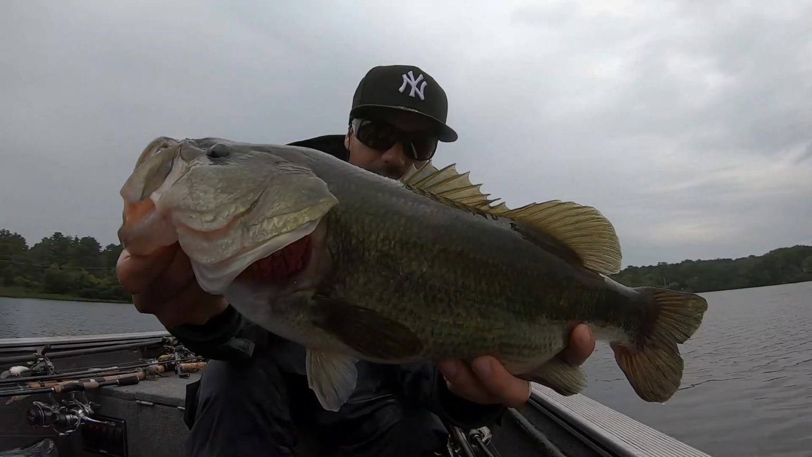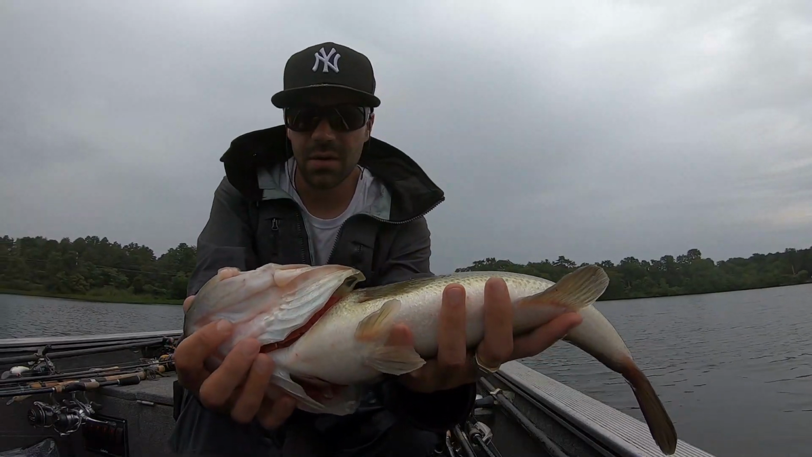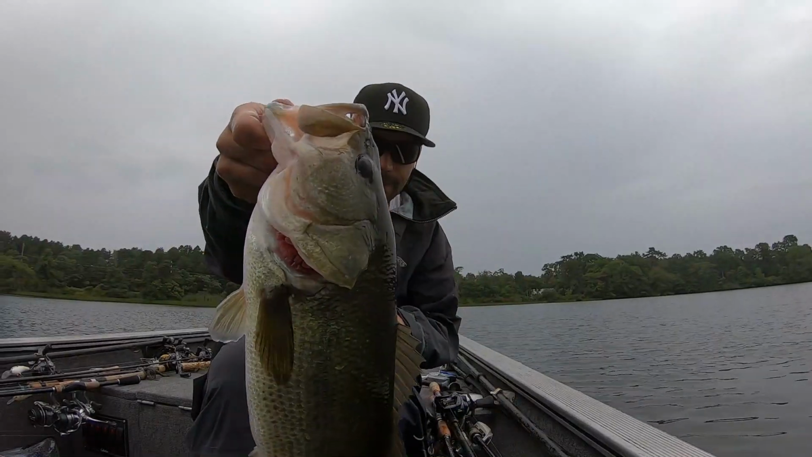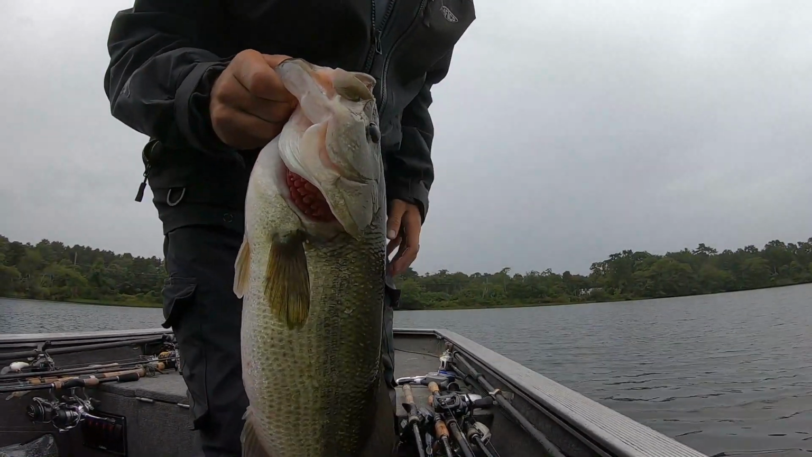This one is just a solid 4 right here. But God, what a freaking solid fish. Unbelievable. You see the head on him. It's another 4.5-pound head. These fish are gonna get big though.